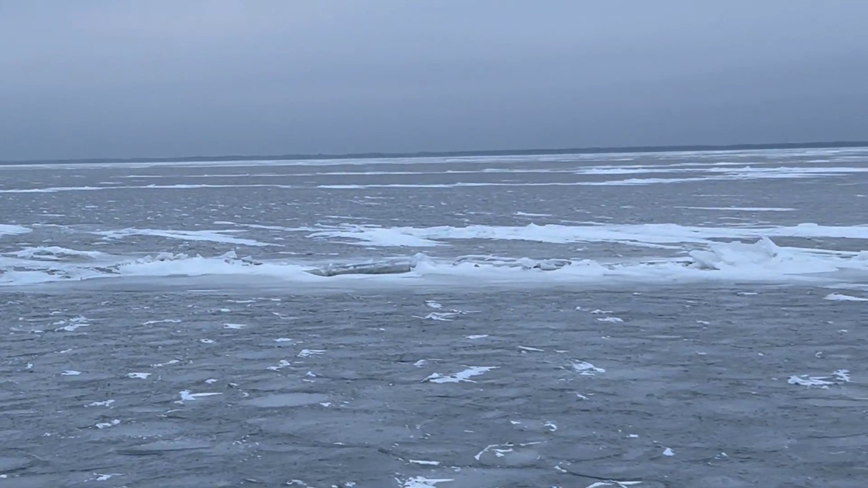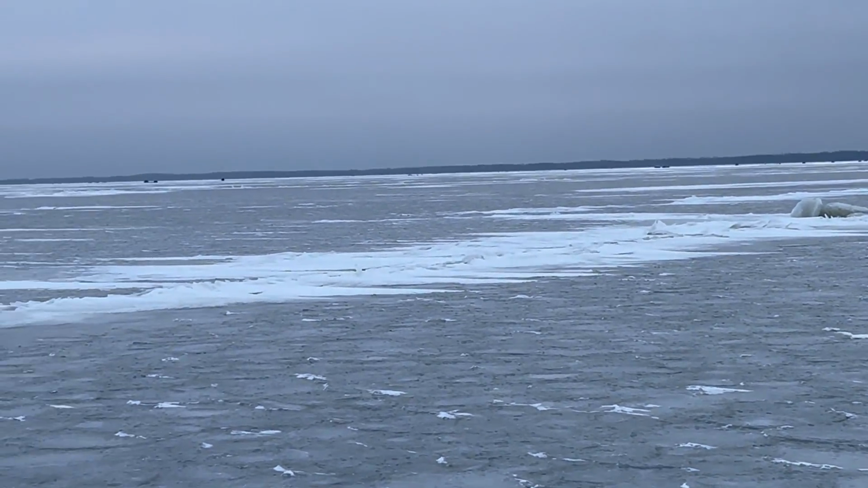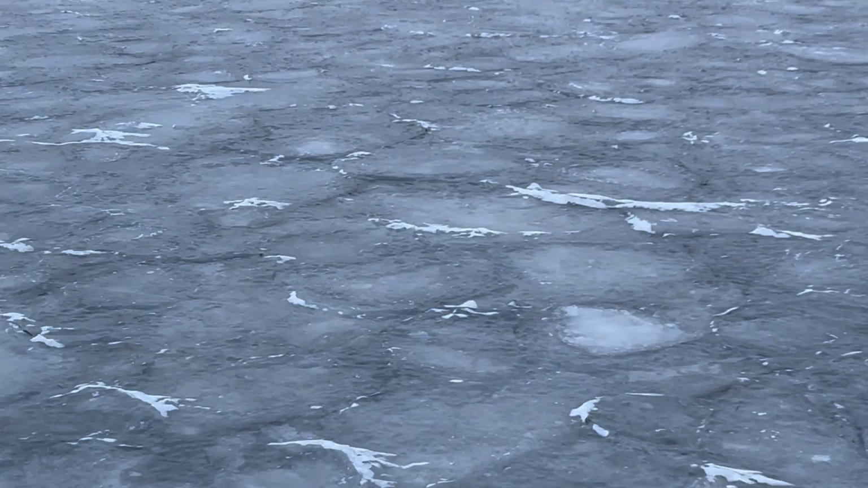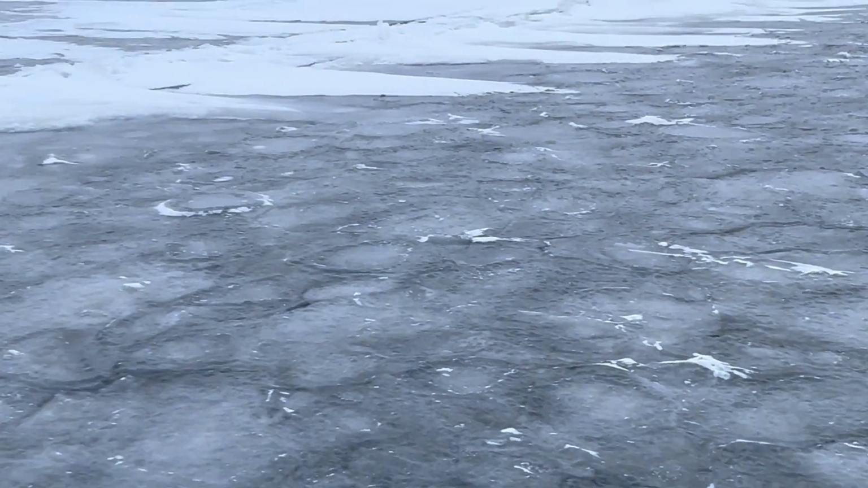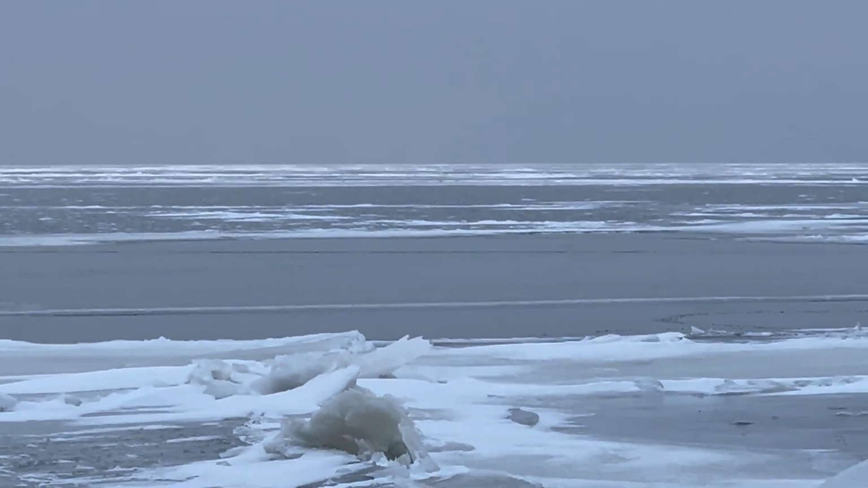And then of course you get these pressure ridges. Always tricky to navigate across. You can kind of tell when the ice froze, the good ice anyway, because it sort of looks like this. The stuff that froze later is very clear and spooky.